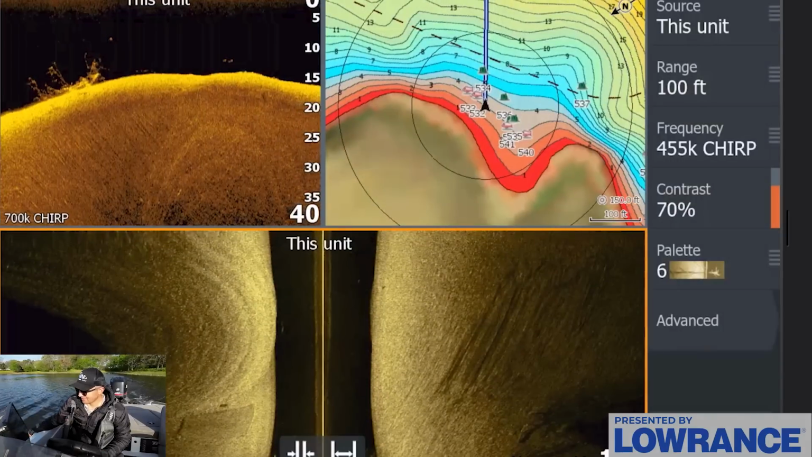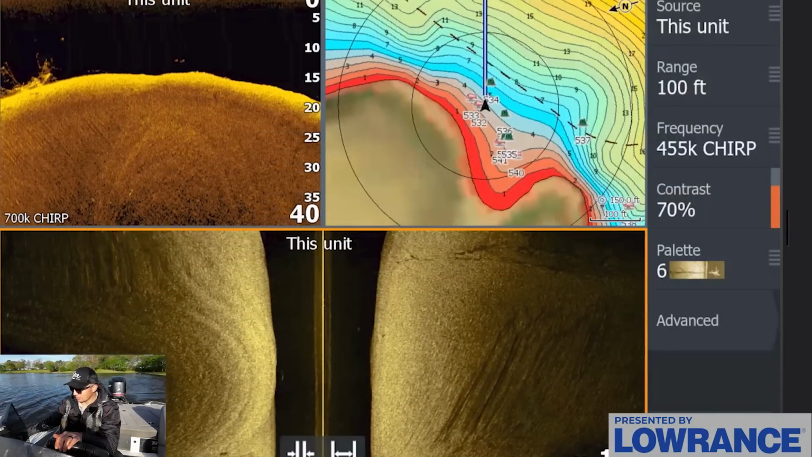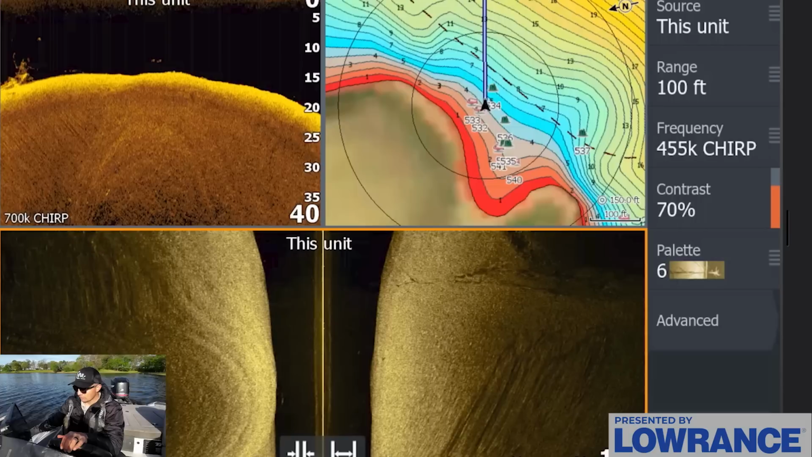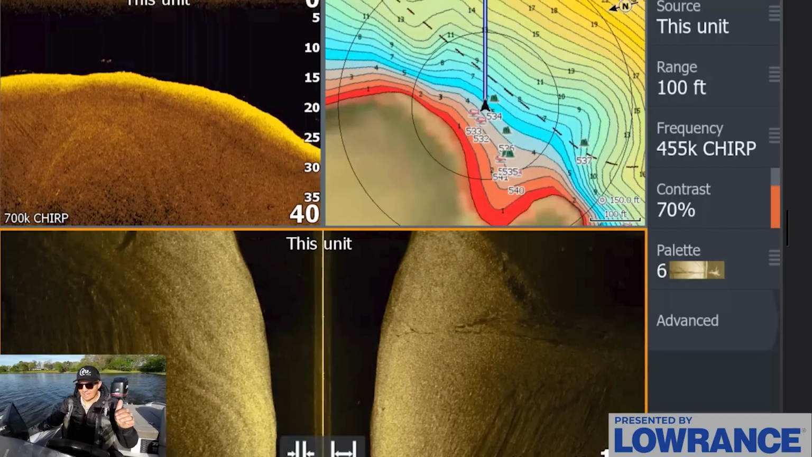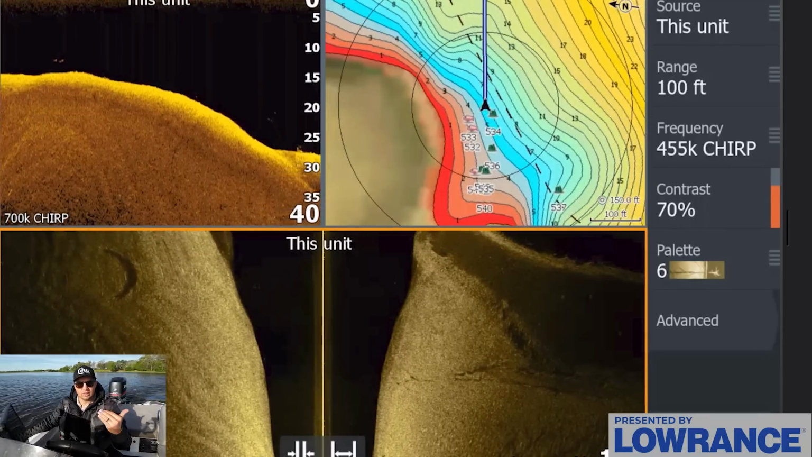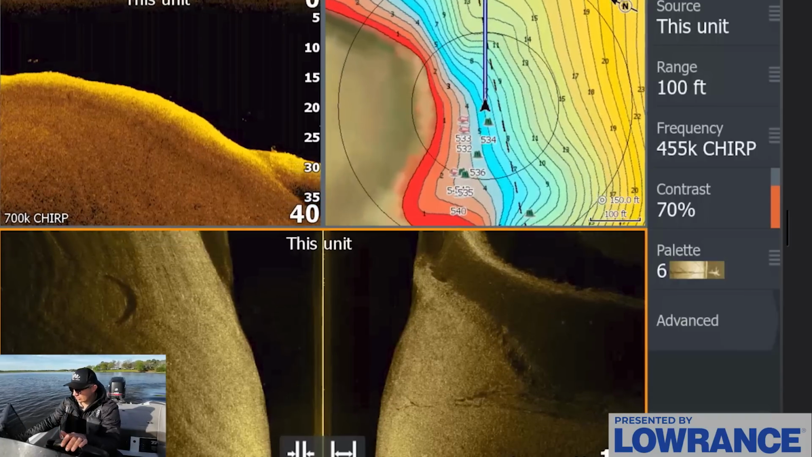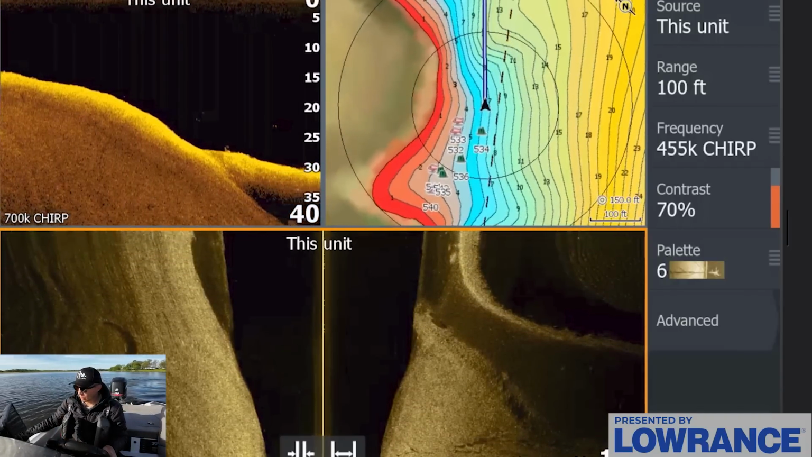I have my settings set on my 2D sonar where I can filter out the smaller fish. So those are probably smaller little 1 pounders, 1.5 pounders, nothing crazy. We want to see nice arches combined with those dots. So arches on the 2D, dots on the down scan. That'll let us know that we're going to be looking at better quality fish. But we're going to keep graphing here.